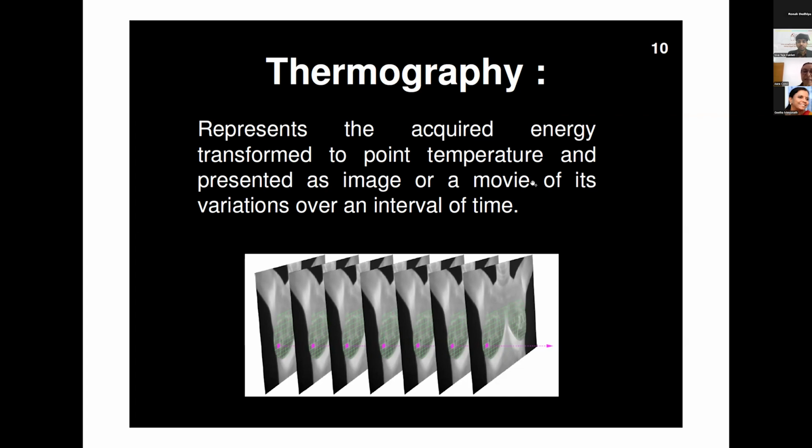You can see it as a graphic because it's easy to understand, like X-ray, CT, MRI, and ultrasound when the computer turns them into a visible image. In thermography, sometimes it's also interesting to observe the variation of the body over time, and for some applications this variation is very important.